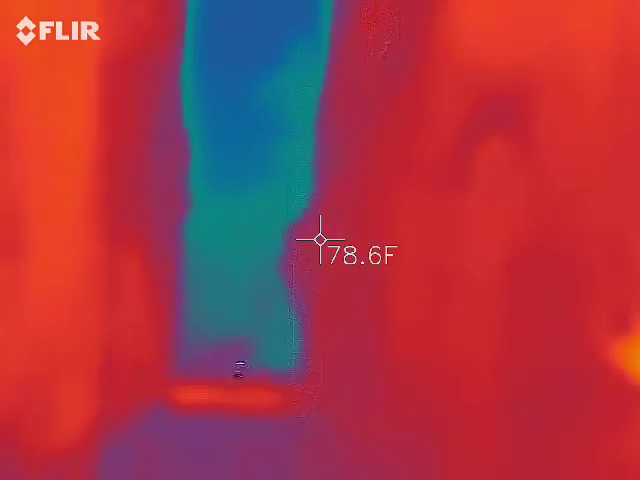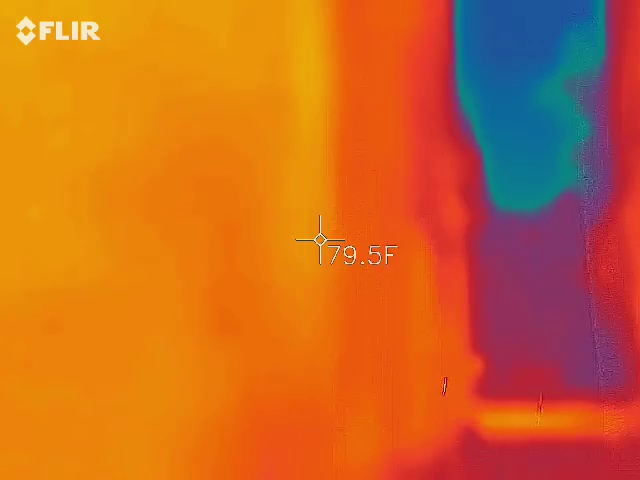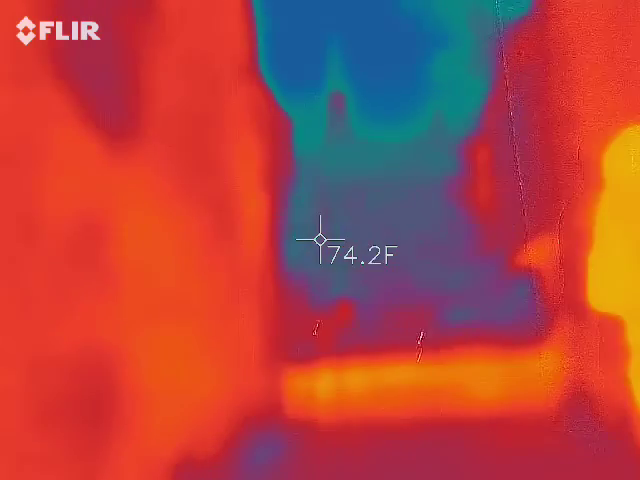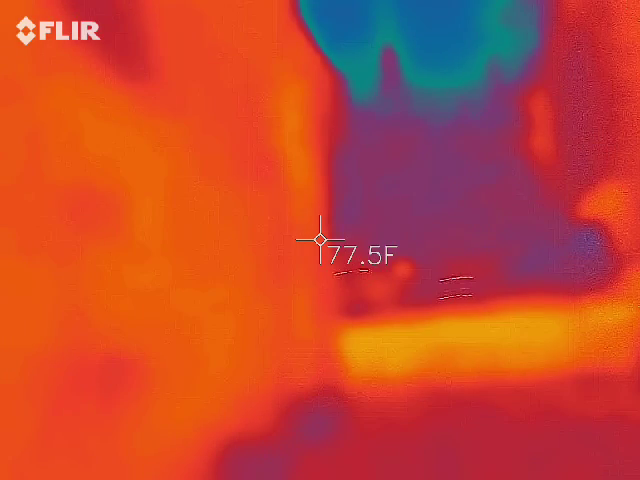Got it? Cool. We're actually going to get closer to it. There's another great shot, too. I didn't know it was going to flash in your face. It didn't flash.